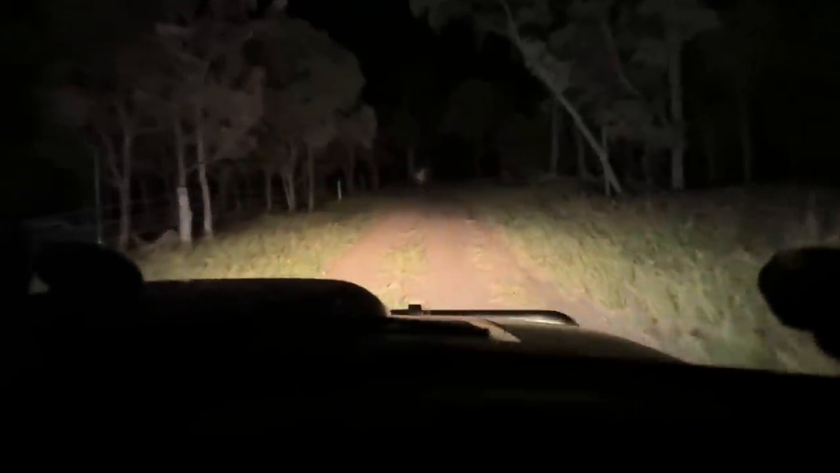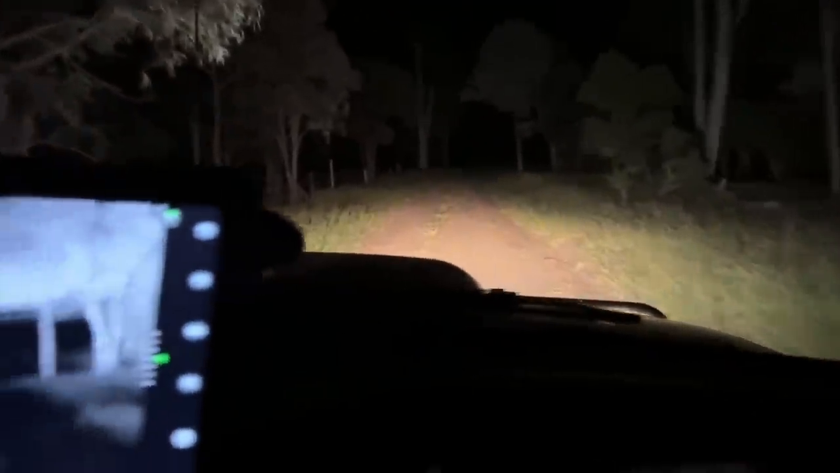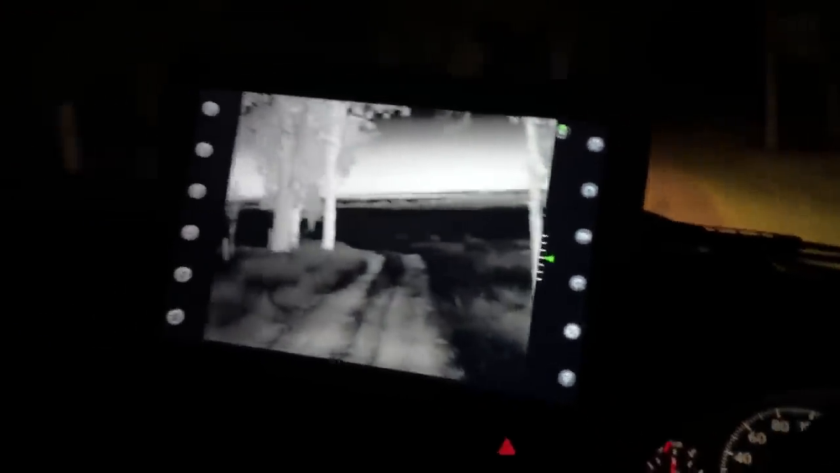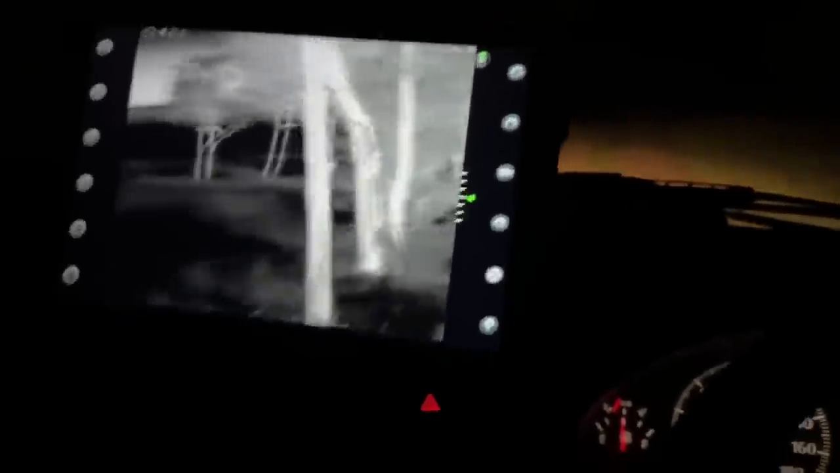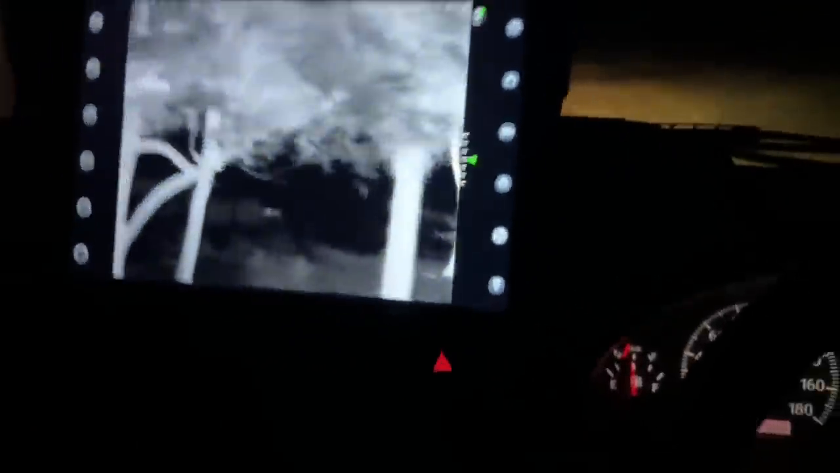Well, we didn't get any answer there before, so we didn't see anything, so we're just moving on. Coming up to a different spot. Might give another howl and see what happens, otherwise it's coming on to 11 o'clock. If we don't get any luck here, we might start making tracks home and have an earlier night.